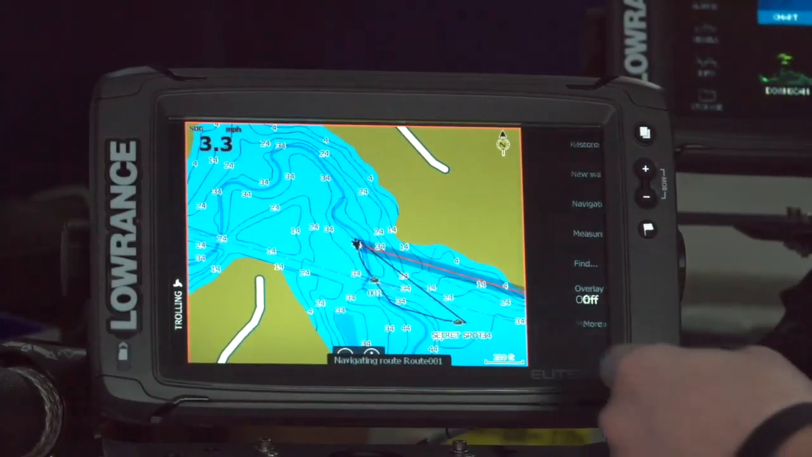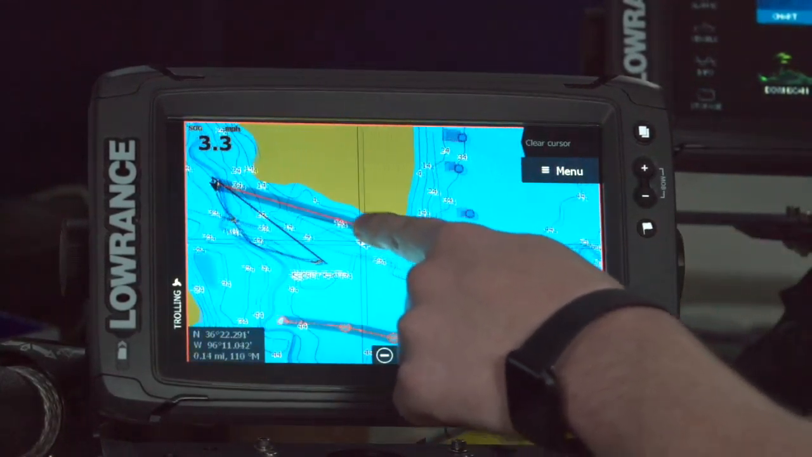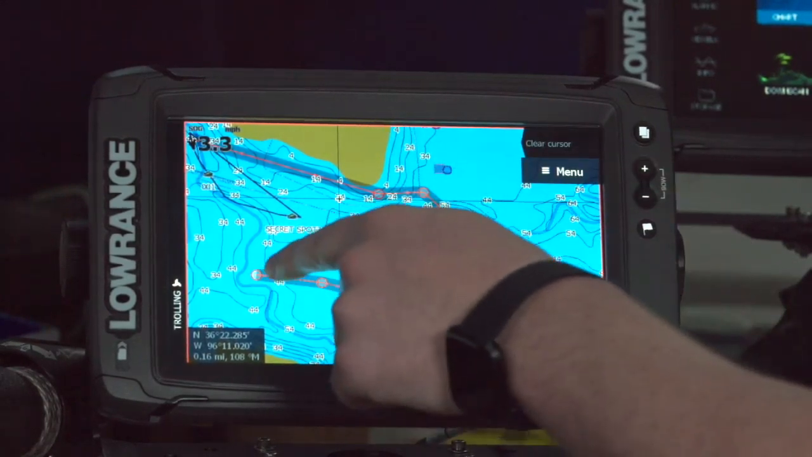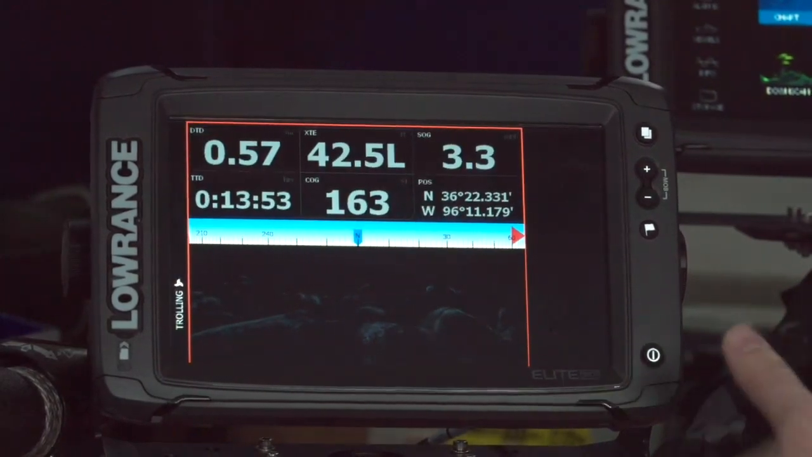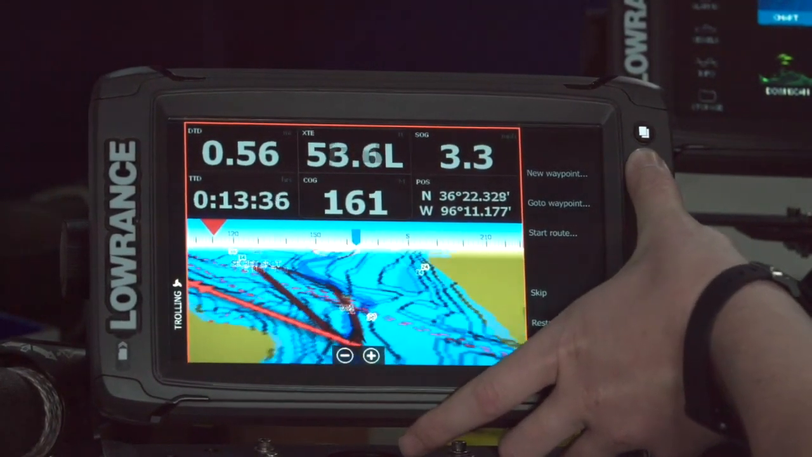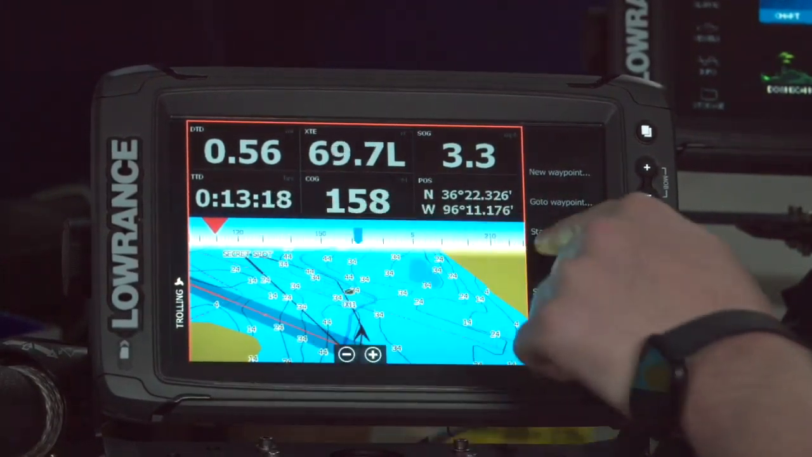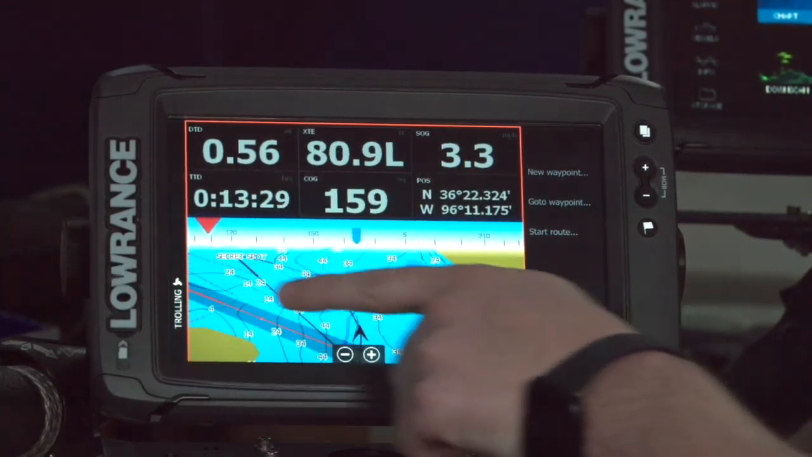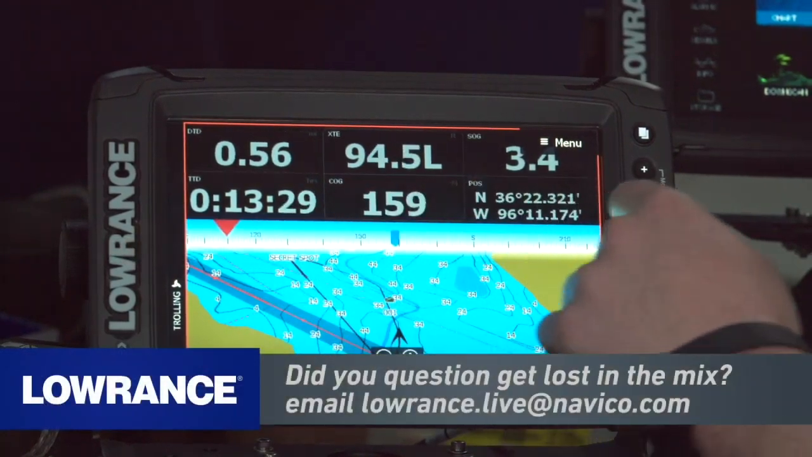But let's just say run it forward, and you'll see it'll draw this kind of highway right here on the chart so that I can take my boat to the start point. But once I hit the start point, I've got my actual path laid out in front of me on the chart. I can have that same thing on the steer screen. This steer screen gives you your chart in kind of a 3D view. So you see your boat, you see all your contour lines, you see your trail if you've got one, but you also have that highway taking you to your navigation as well.